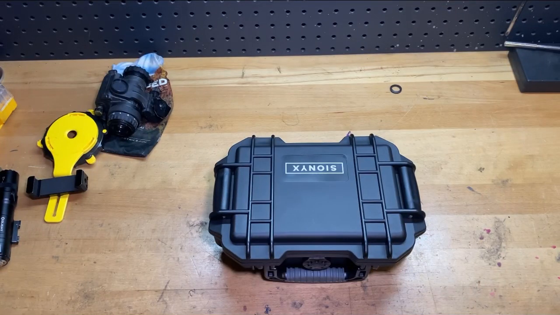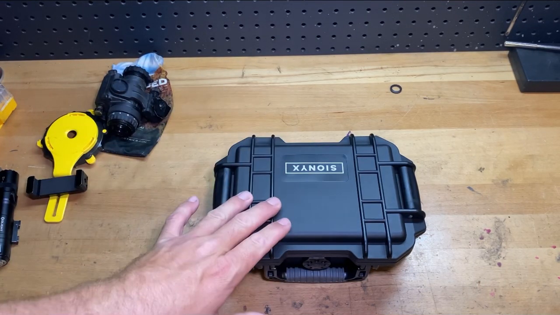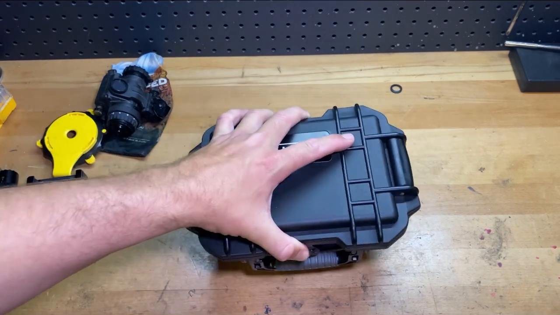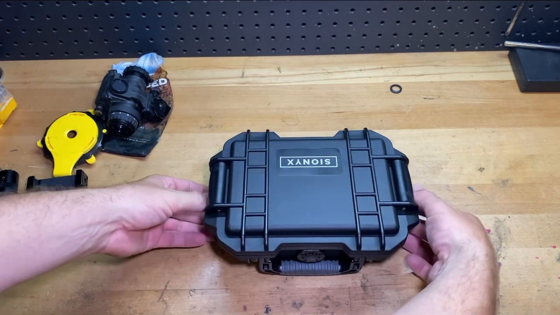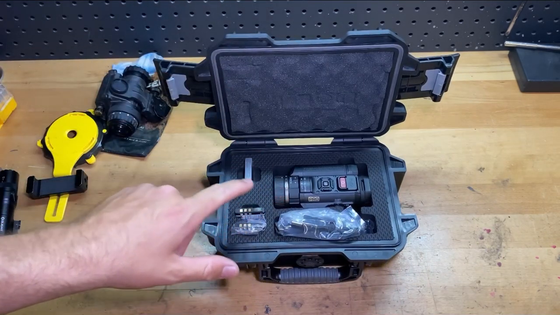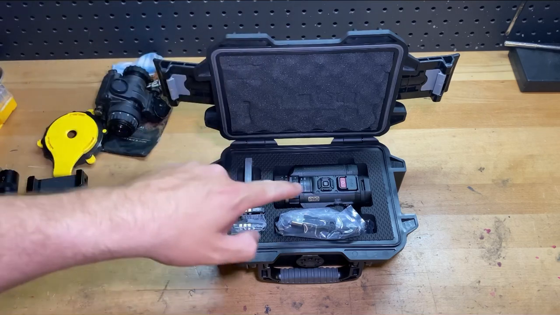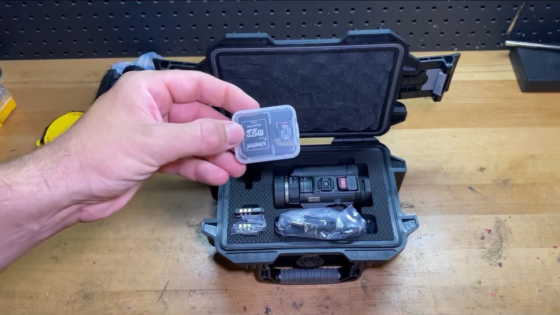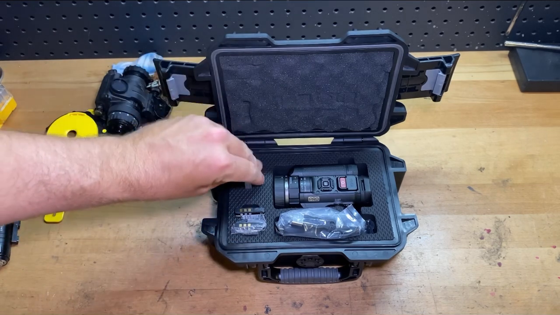All right, guys, so we're at the workbench here. I'm going to go ahead and show you how this comes from the factory. Once you open the box, it comes with this nice kind of Pelican-style hard case here. Little flaps that you open on the side. When you open it up, you'll see you have the camera. The Pro version comes with this box. The camera comes with a 32 gig micro SD, plus the micro SD adapter.